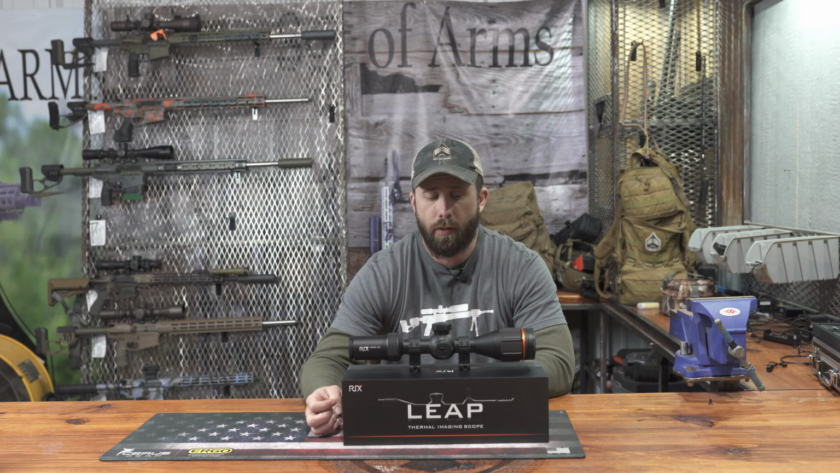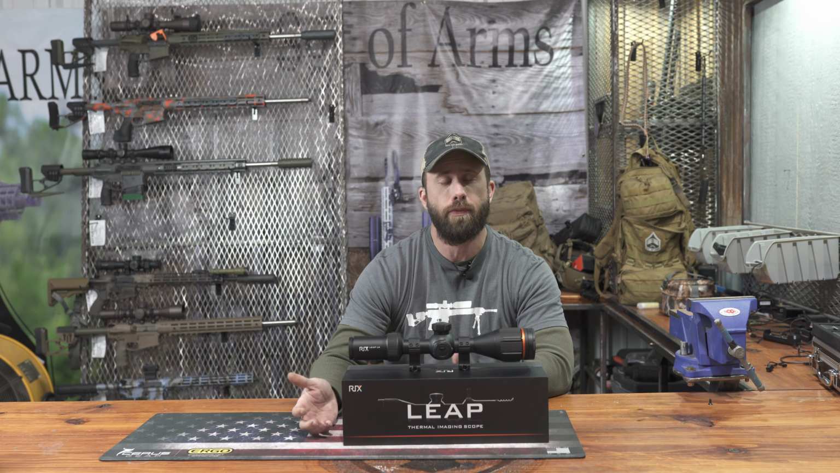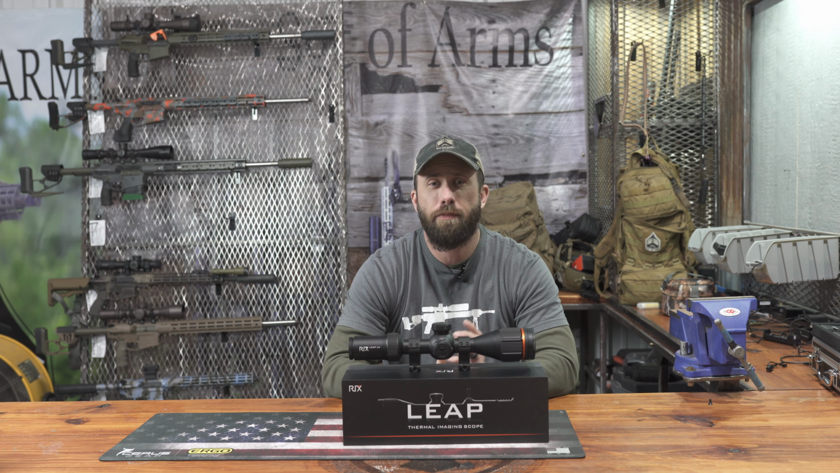There wasn't anything really bad that I have to say about this thermal, or really improvements besides maybe an LRF. An LRF version of this would be awesome to have. Plus, the only thing that I would like to see is a customizable reticle.